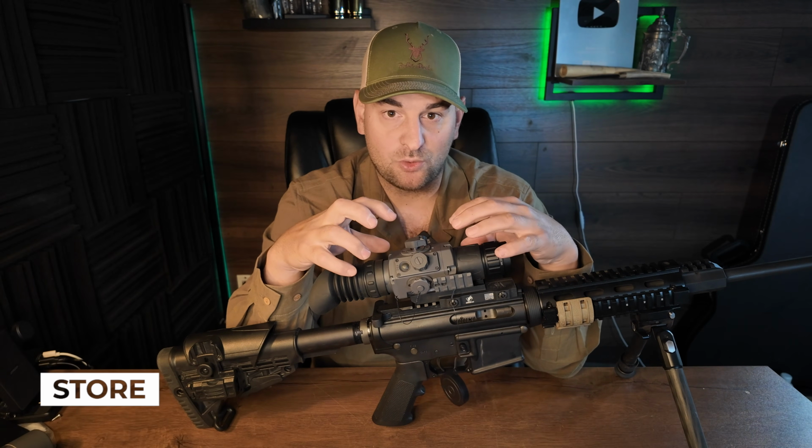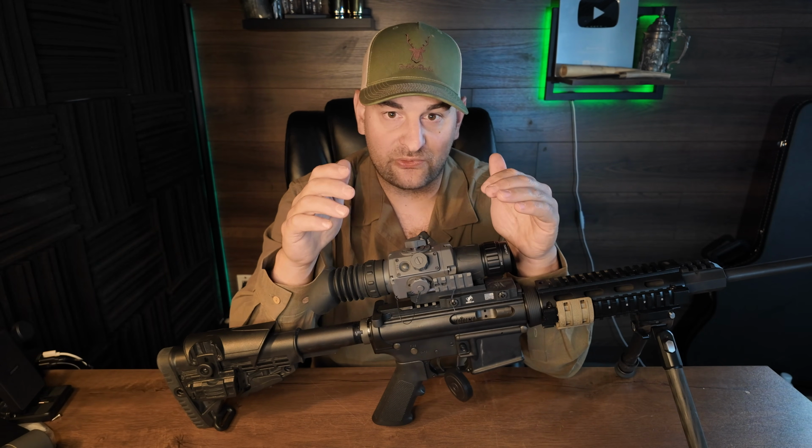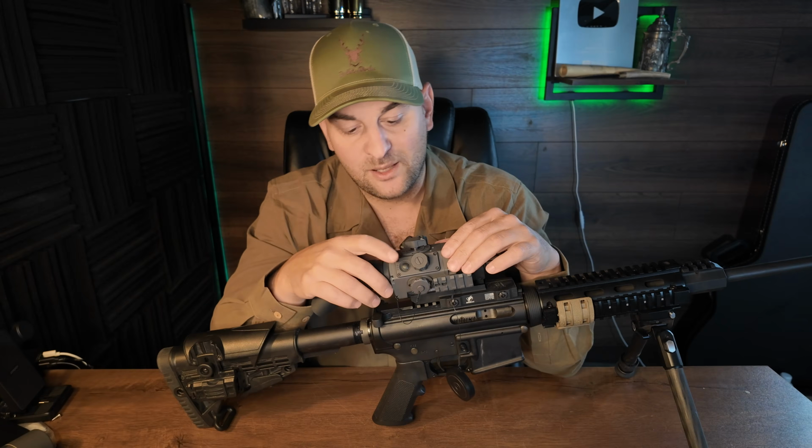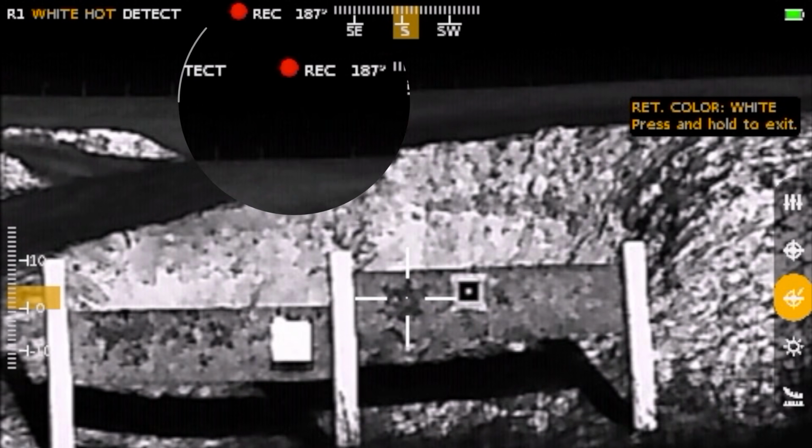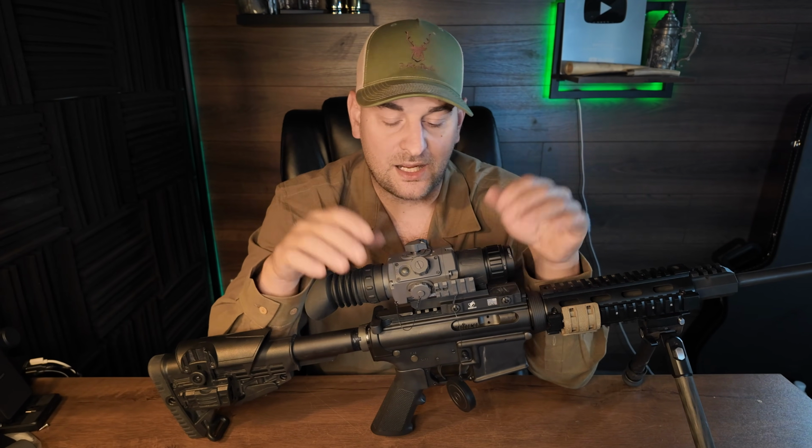It has internal storage, and it can store lots and lots of high quality video for you, and it works really easily by simply clicking this record button. It'll start recording. In the heads up display, there'll be a little red blinking dot. Hold it down, and then it'll stop recording.